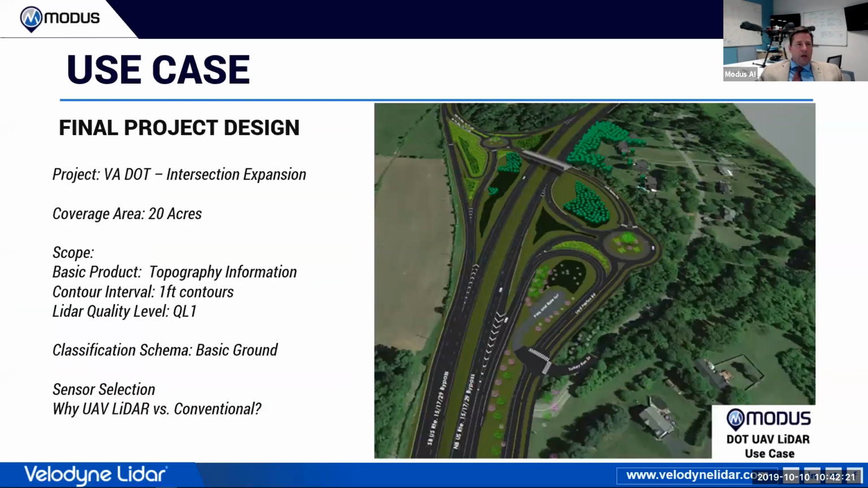Okay. So the use case here, we're going to get into this. We'll spend about 15 minutes on this. What you're looking at is an artistic diagram of what they wanted to do. This was done outside Manassas, Virginia, for a transportation intersection expansion. We were asked to do a proof of concept demonstration of what drone LiDAR technology could do versus photogrammetry and that kind of stuff. The area we're looking at here was about 20 acres. It was wooded. That was one of the concerns.